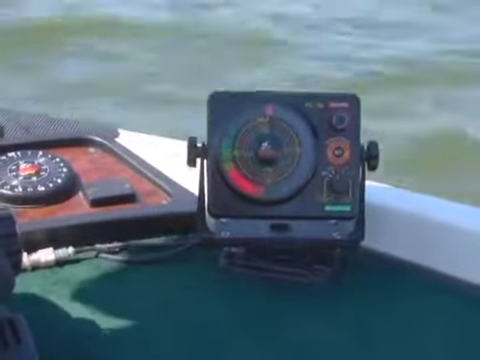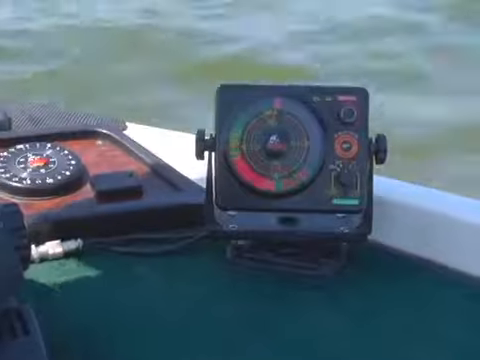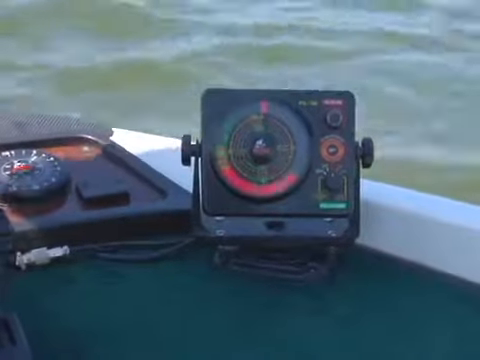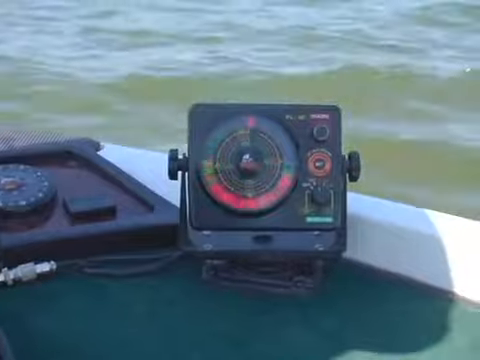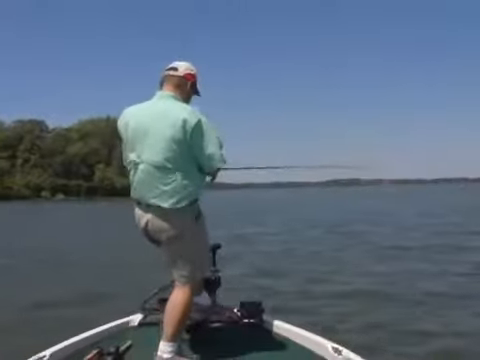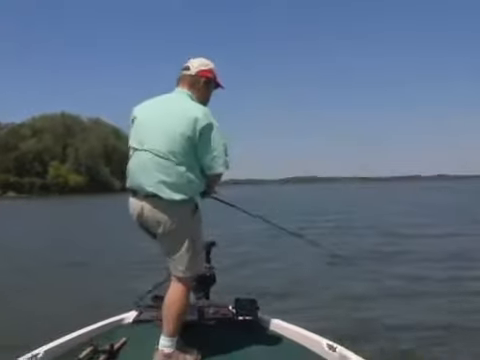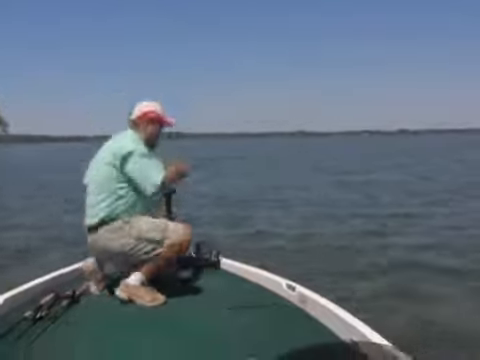Now I'm going to go back over to where the weed line is, so I can dramatize it. And you see, I'm only moving a few feet. So what I want to do is keep my jigs along this edge, and I'll be where the fish are biting. Right on this edge. There's one! Got him! He was right on that edge, right where he was supposed to be.